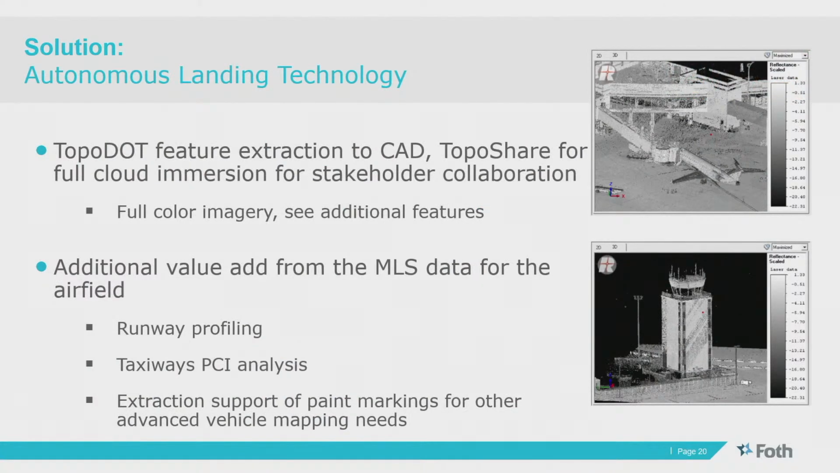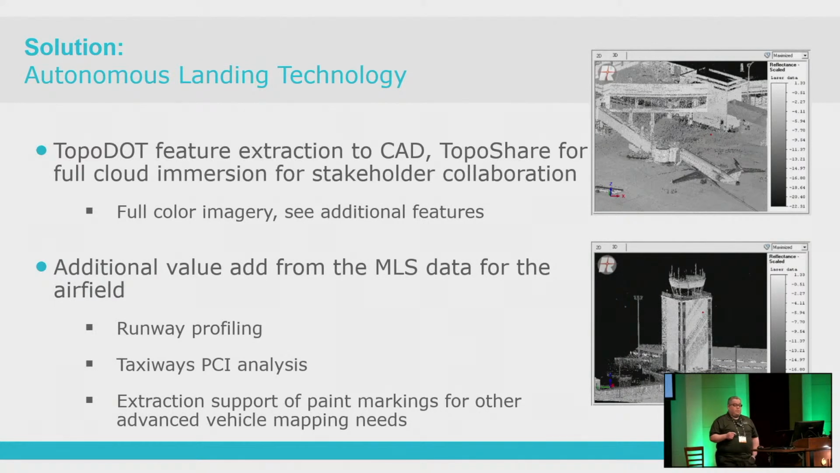The solution provided to the defense contractor, originally, like I said, they wanted just these GPS shots, and we provided them the TopoDOT feature extraction on a CAD platform. We put everything in TopoShare for full cloud immersion for stakeholder collaboration. We provided the full color imagery so they can see additional features if they need to.